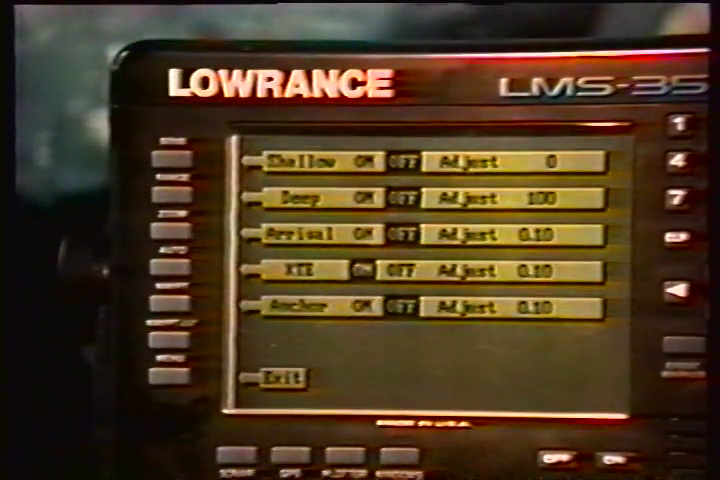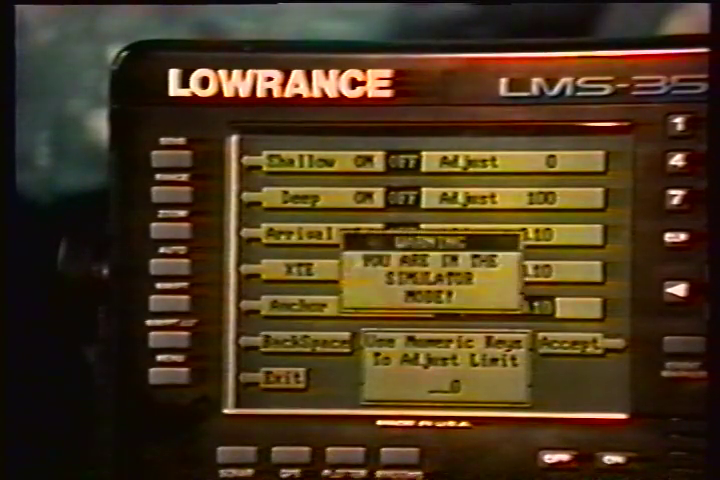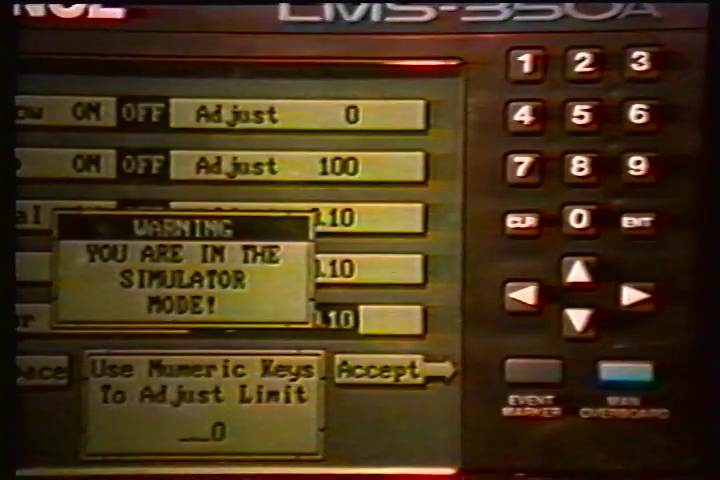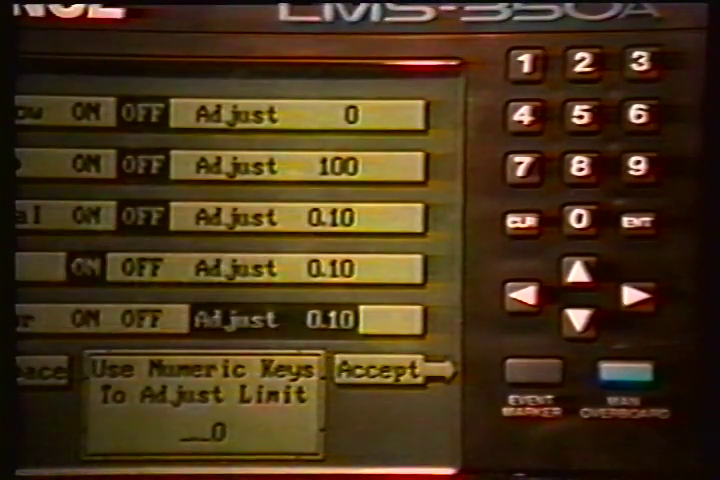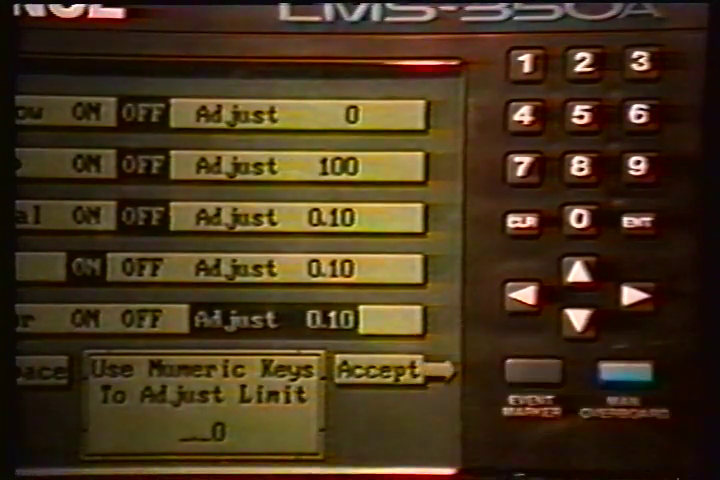The anchor alarm sounds a tone when the present position moves outside a preset radius. For example, if you set the anchor alarm to 0.1 nautical mile or 600 feet, then the alarm will sound if you move more than 600 feet from the location where you set the alarm. It's adjustable from 0.01 to 9.9 miles.